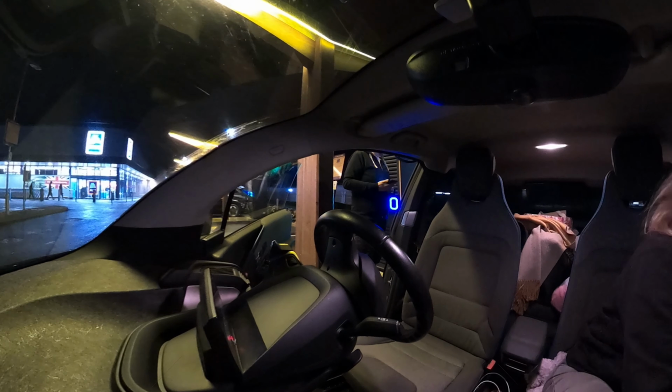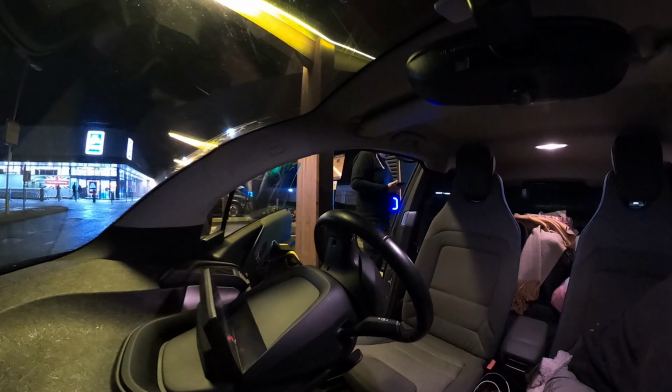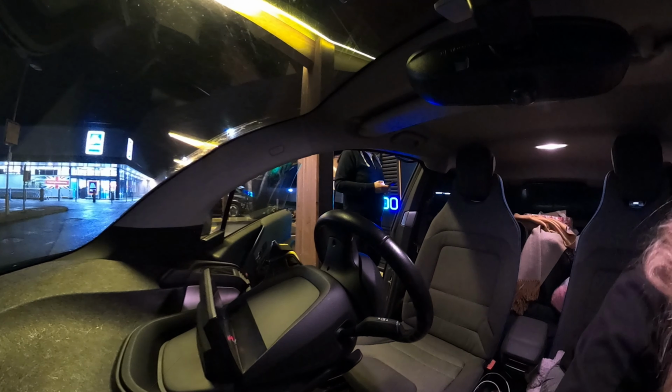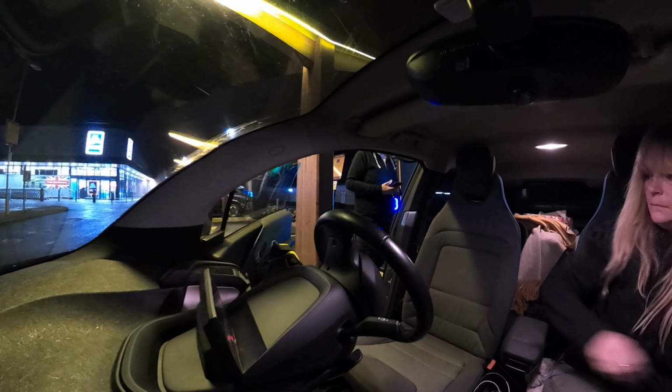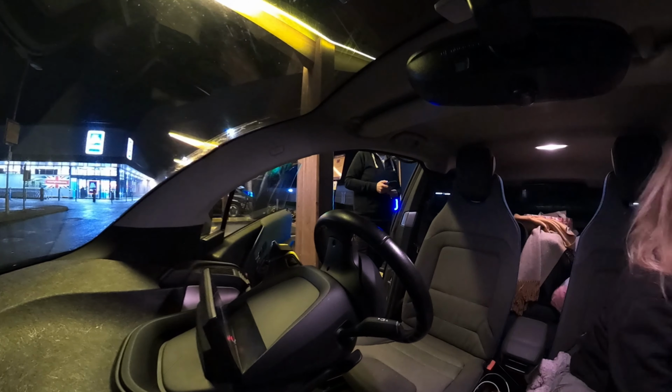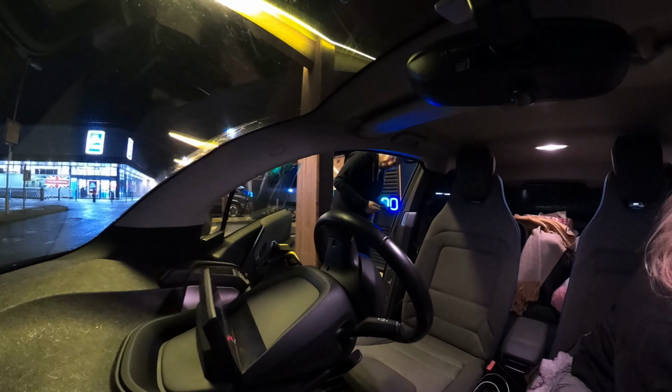I think it's a bit naughty that you have to do this, but there again, you'd think with the technology of today they would be able to see it's an electric vehicle, and that you parked at a charger.